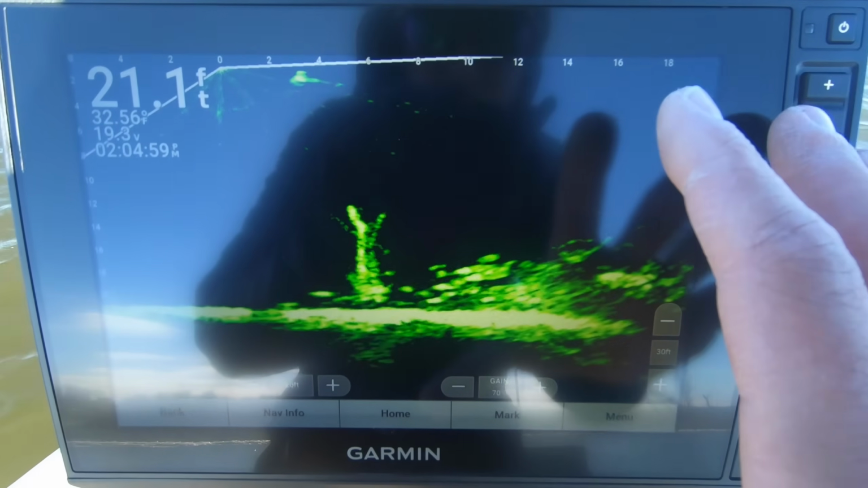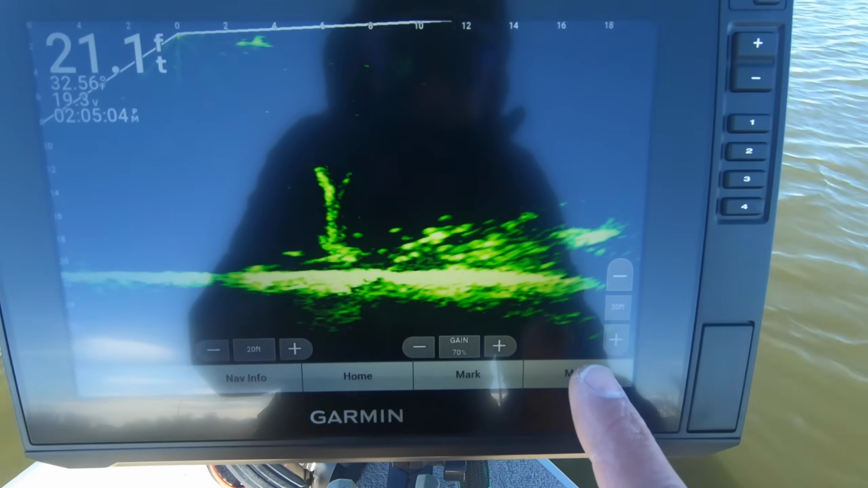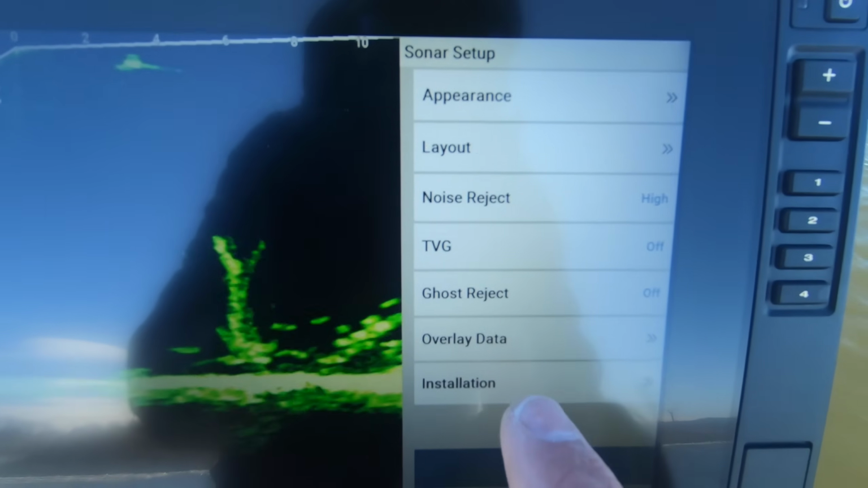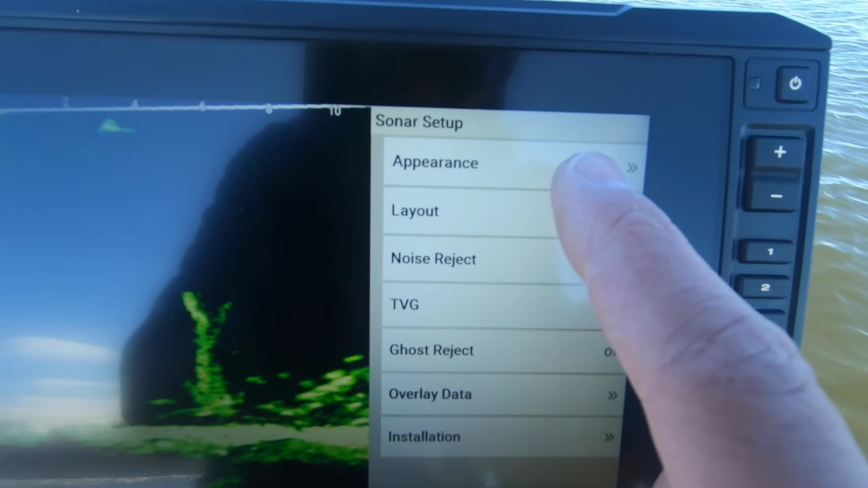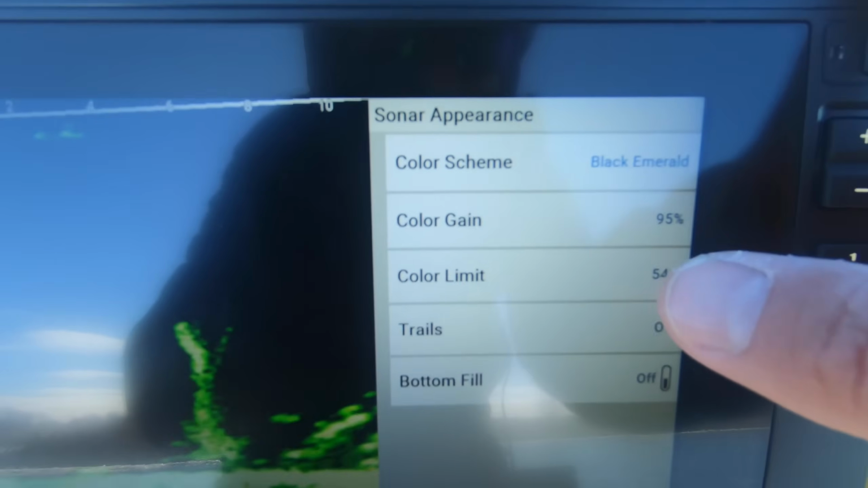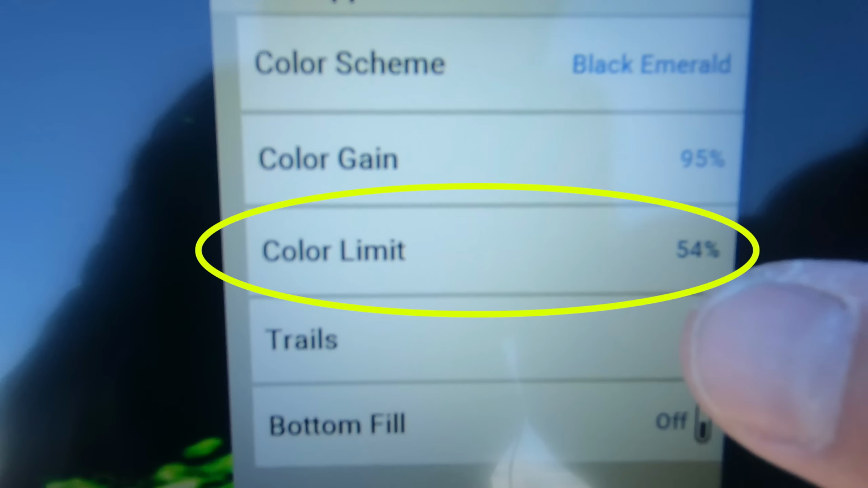So in keeping with the update, the biggest thing that everyone has been talking about the last couple days is the color limit feature that is now available in your sonar setup options for LiveScope. So when we are talking about color limit, let's just go to that option real quick. If you guys are on your LiveScope screen and you hit menu and then go down to sonar setup and then go up to appearance. Oop, that's layout. Go up to appearance. Your new option under color gain is color limit.